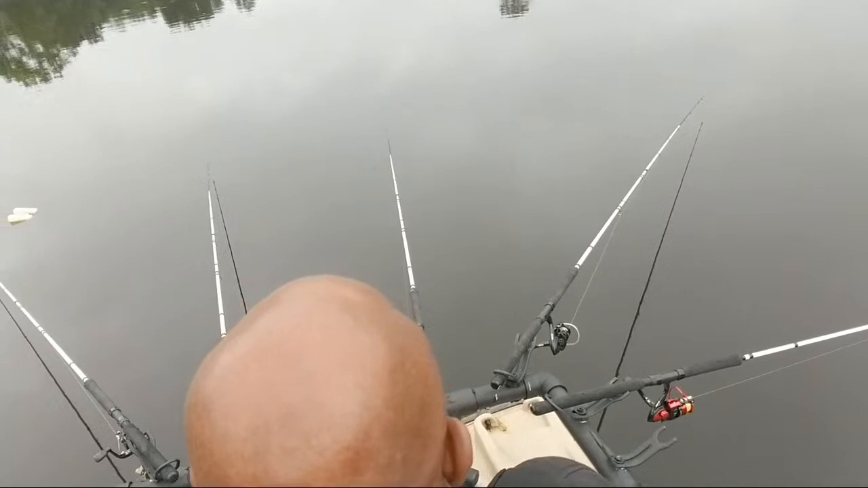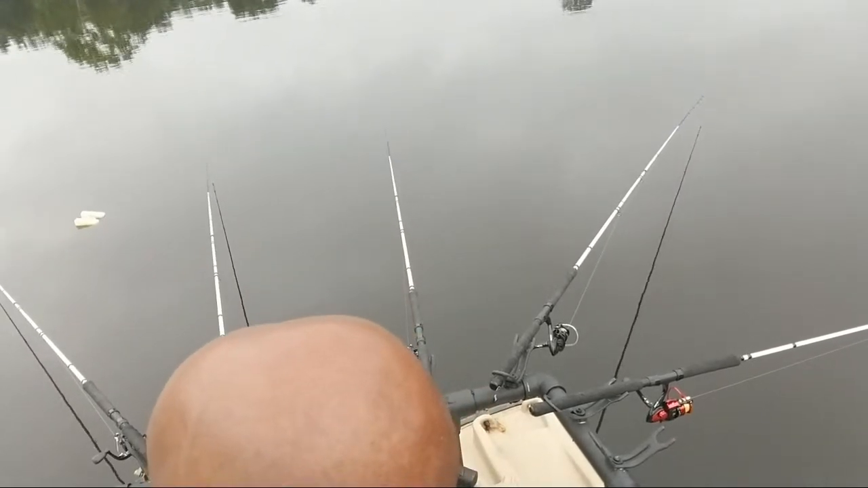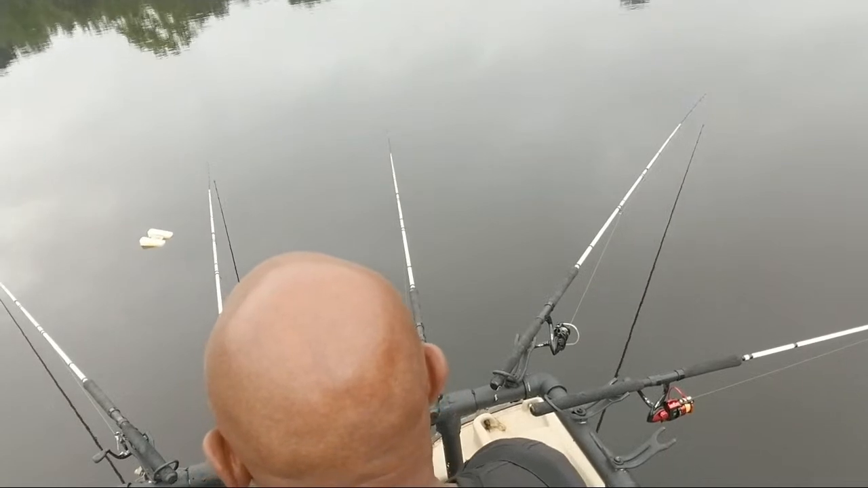Okay, we're pulling up to this other marker. I'm gonna see if I can have a little bit of luck right here. Let's see if we can have a little bit of luck.